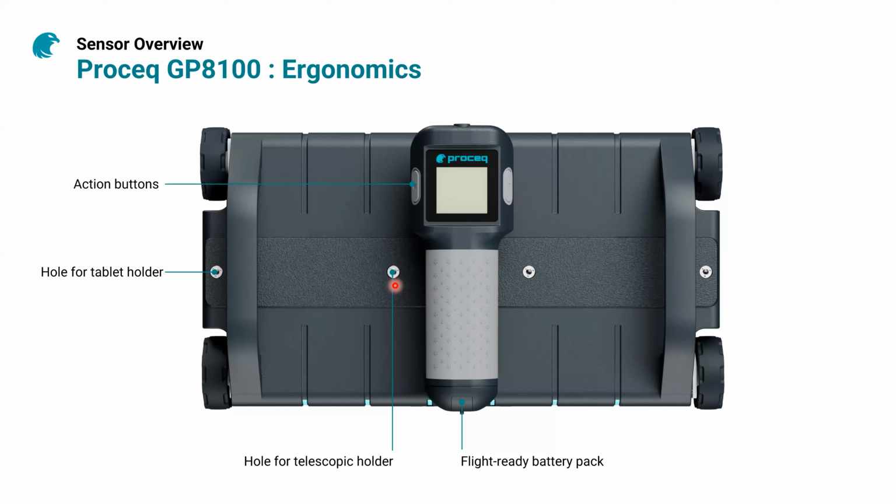On the left side from the handle, there are 2 insert holes. One is for the telescopic handle holder over here, and the other is for the tablet holder over there. So if you buy the accessories for the telescopic handle, you can insert it over here, and then you can scan areas like floors with easiness without the need to kneel. And here you can have your tablet and you can see your data as fast as you can collect them.